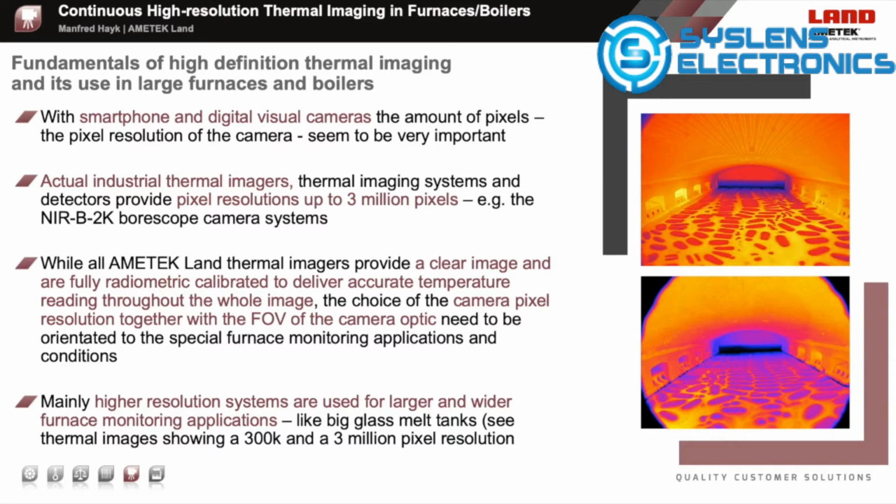Compared to that, with high-definition thermal imaging camera systems, different pixel resolutions are available and aligned to specific furnace or boiler applications. 3 million pixel cameras are perfect, for example, for big furnace scenes, like big glass melt tanks, to provide a very highly detailed image and temperature pixel resolution to monitor even small details at bigger distances.